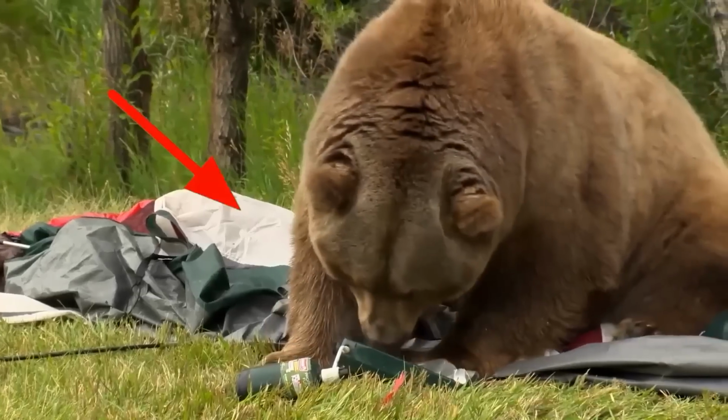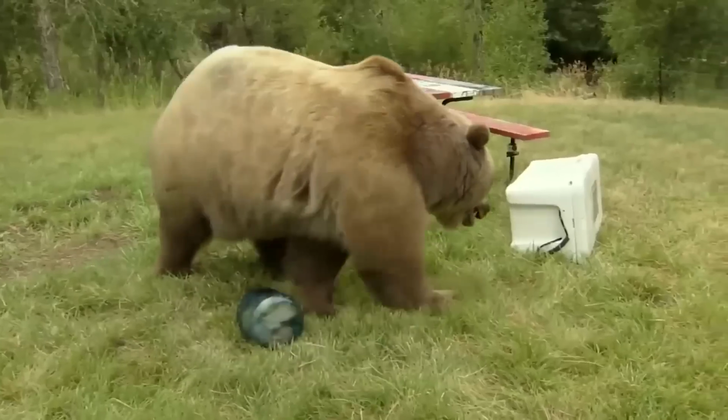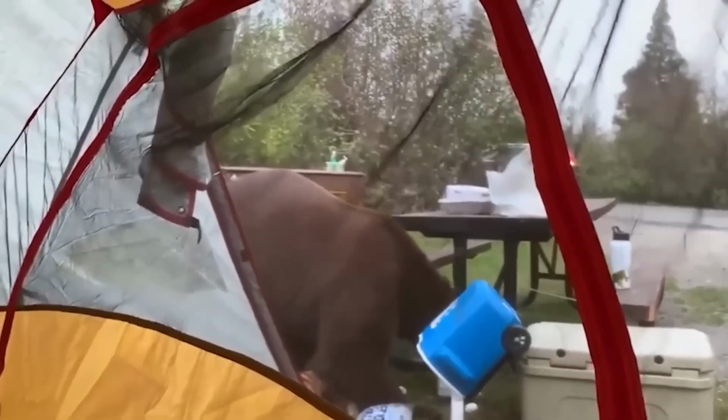However, people fear bears. The campers are fortunate that the bear is busy with food and has not sniffed the humans. We've learned a lesson from this video that you should never, ever leave your food by your tent.